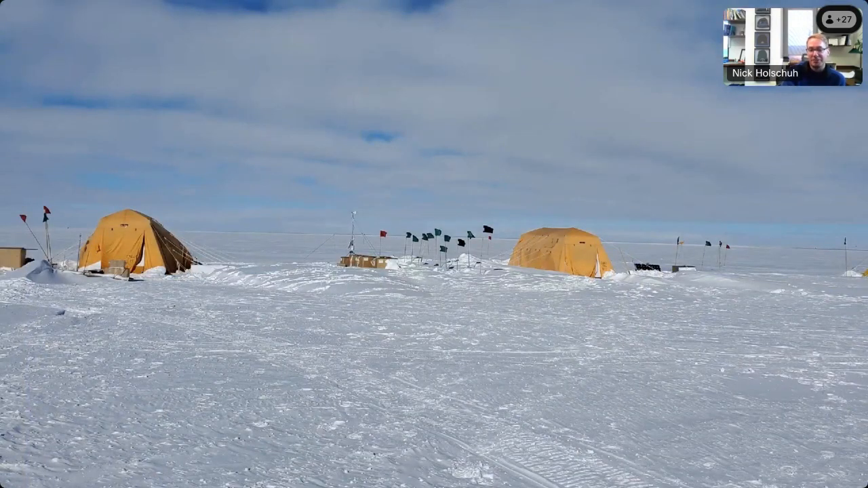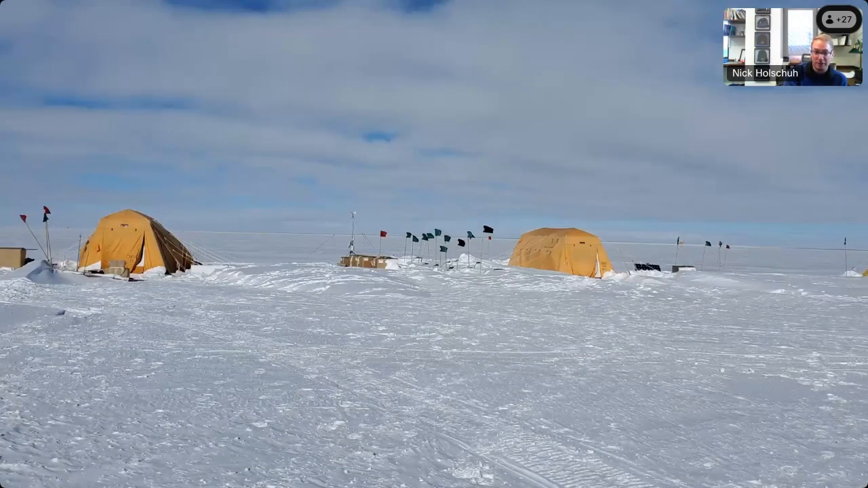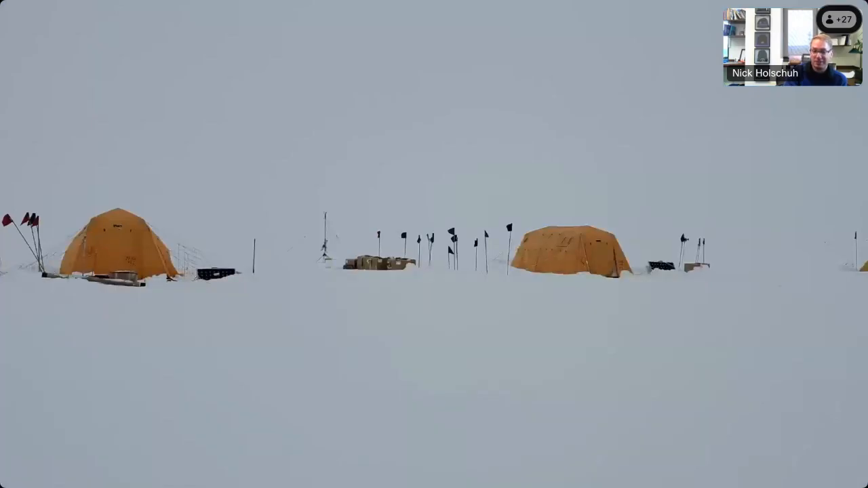Just another example. On a nice sunny day, this is what it looks like. 12 hours later, it looks like this, where you have really no surface definition. You can't see any of the topography. It is truly unique being in these flat light conditions out in West Antarctica.